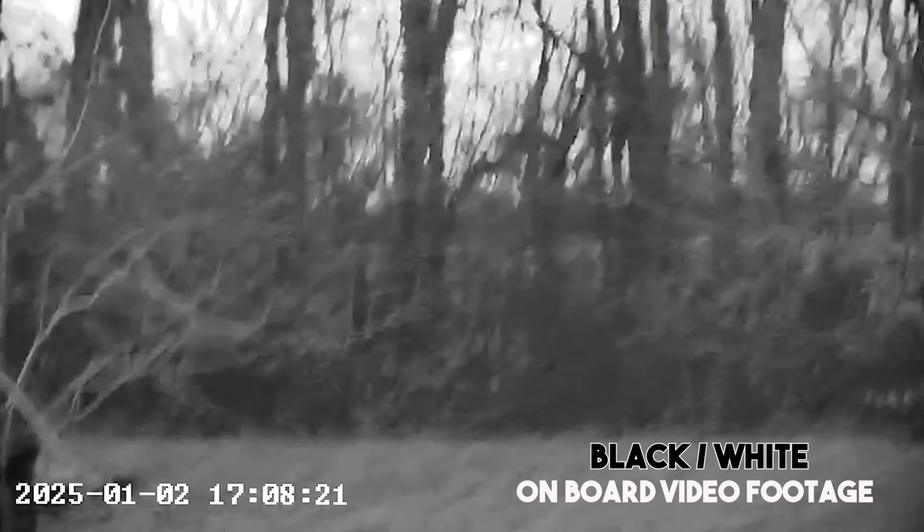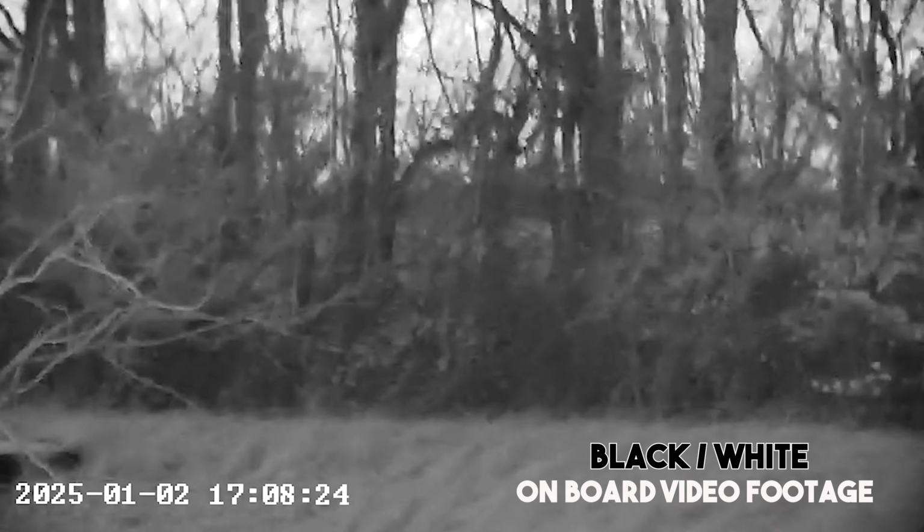So let's just go on to the black and white mode. An actual black and white mode. So if we wanted to, we could use that IR mode to enhance the image, but at the moment we don't need IR, do we? So go back to colour mode. There it is. So it does work. That's my car with the interior light on.